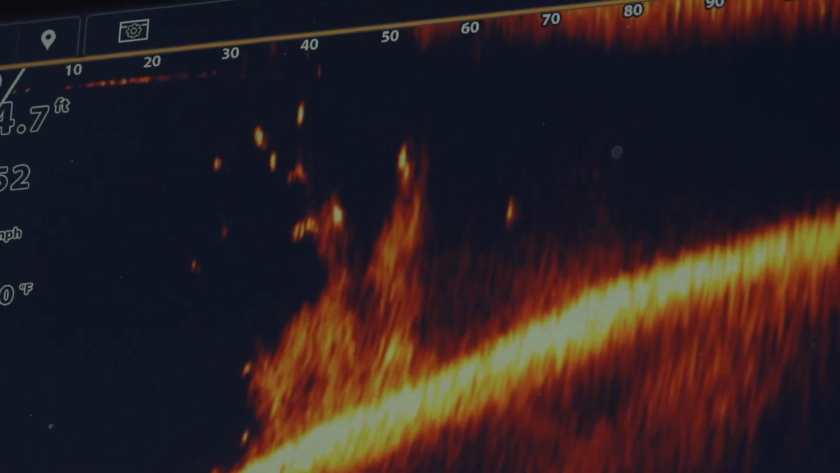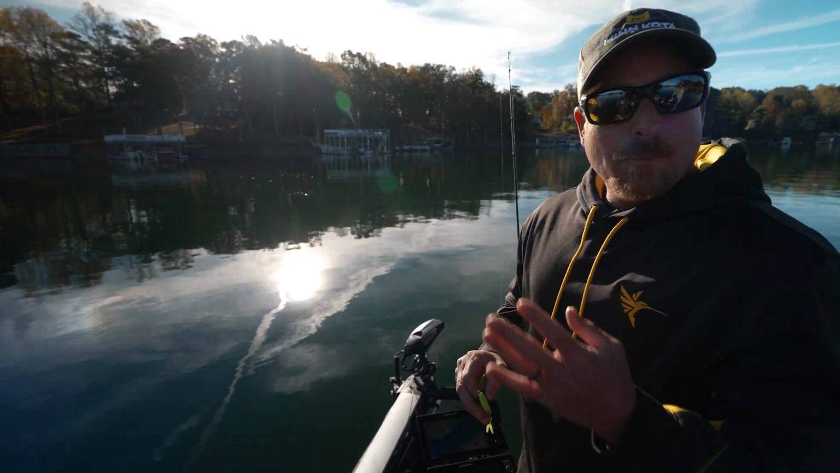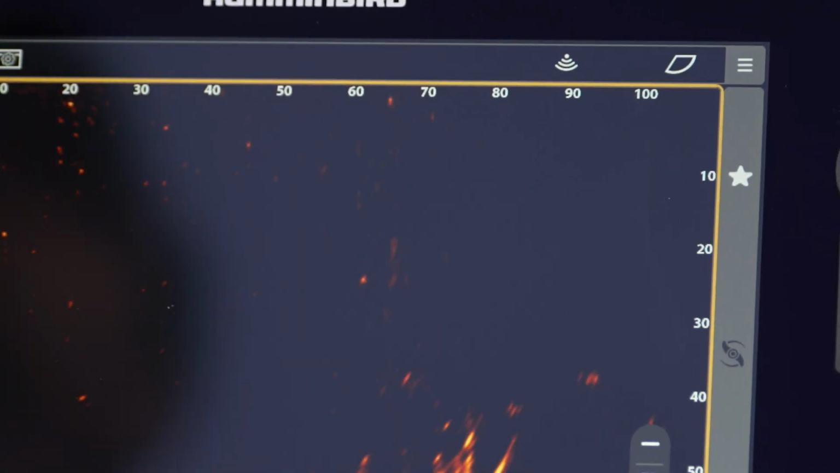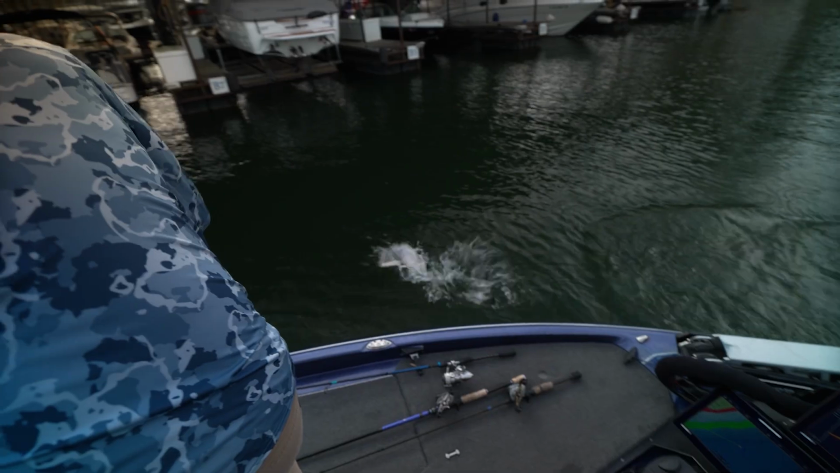And what's funny about this bite is it will actually change throughout the course of the day. Like at some point in the day, they're gonna want it faster, they're gonna be more aggressive, and some point in the day, they're not gonna be as aggressive, and you're gonna want that bait to sink, get down to their level a little bit. So utilizing that MEGA Live, seeing how many fish are there, how they're reacting, is gonna help you put more fish in the boat.